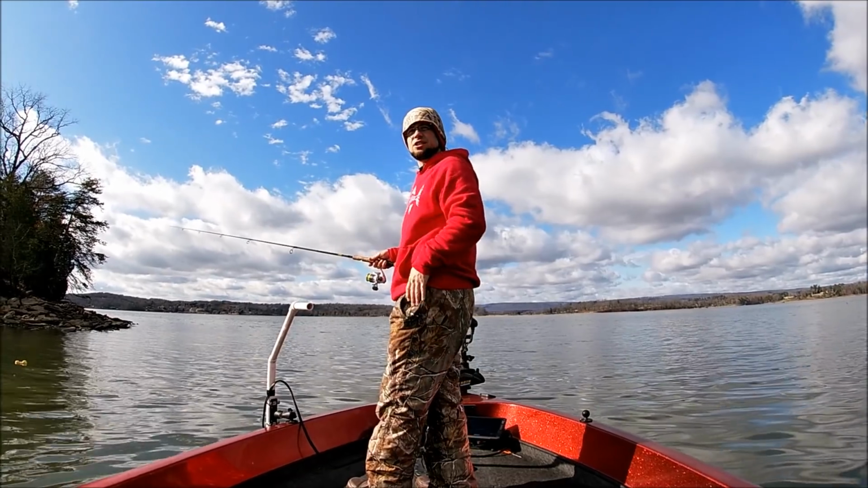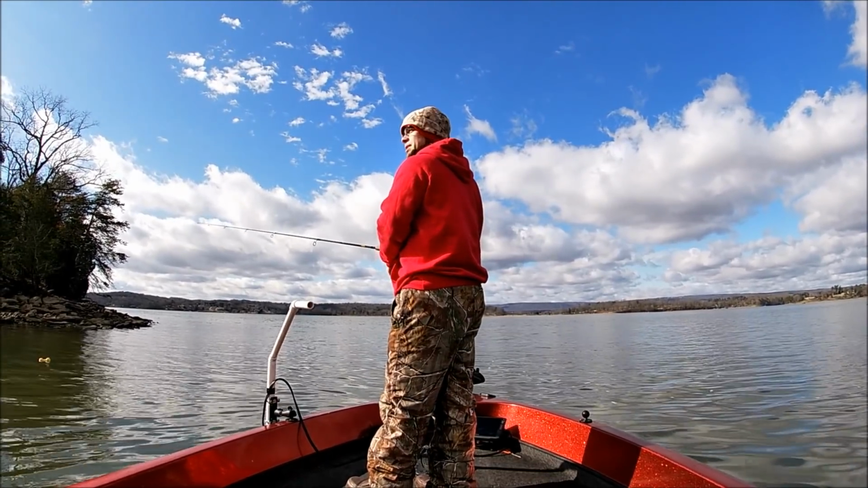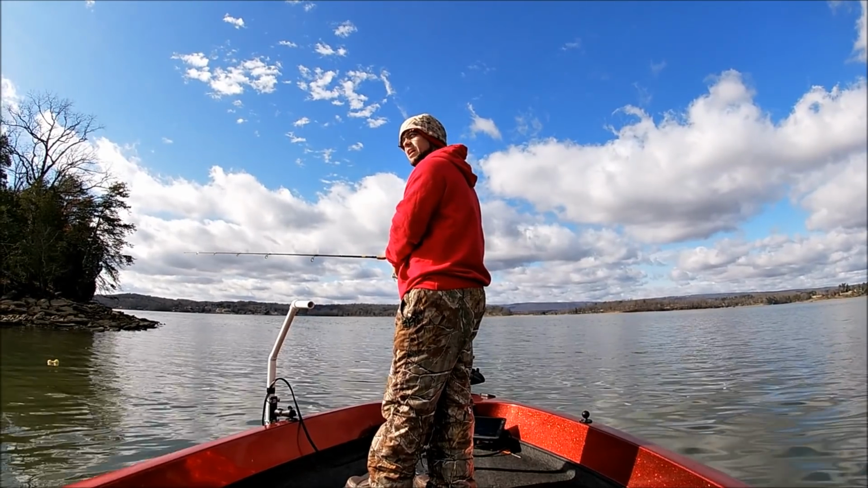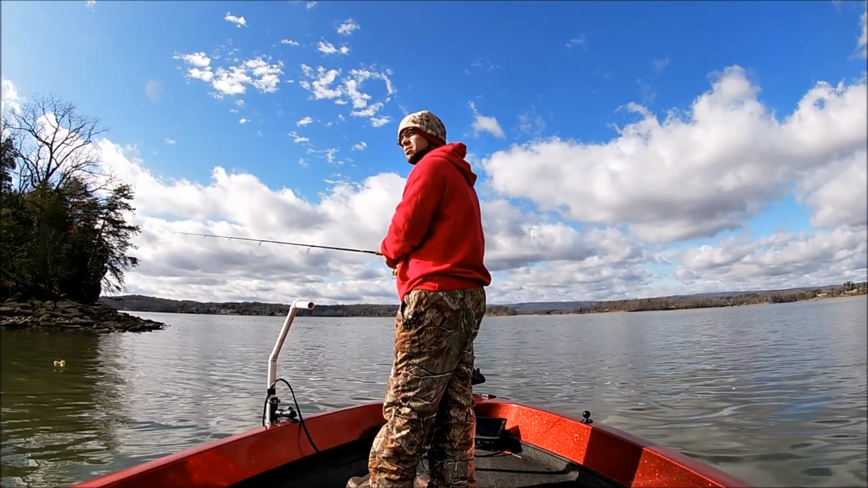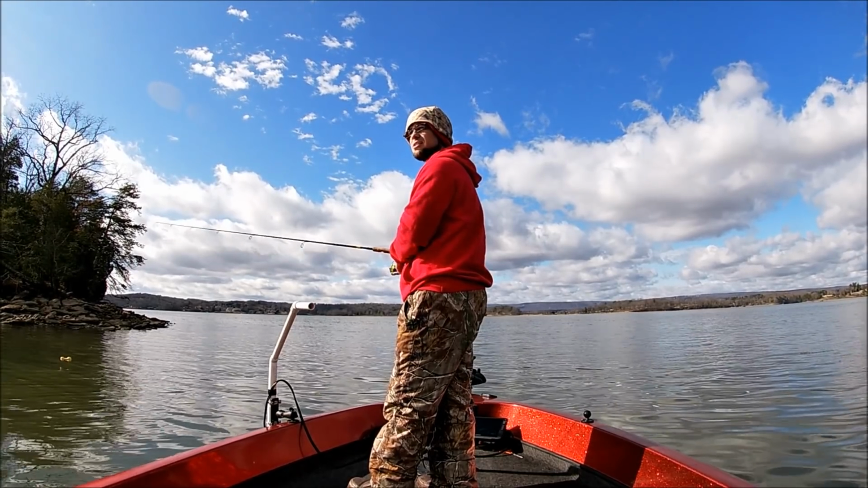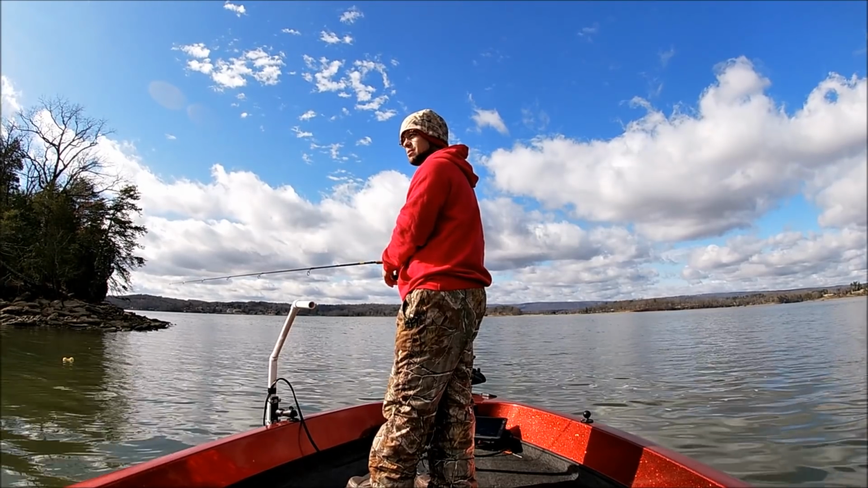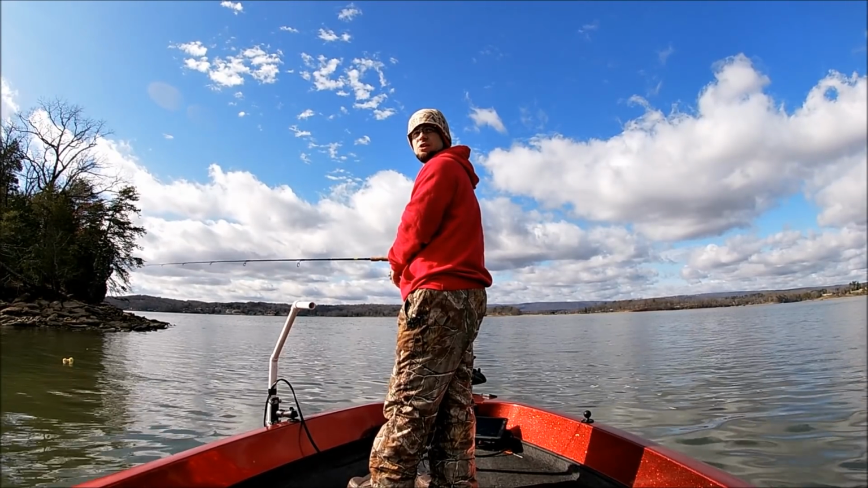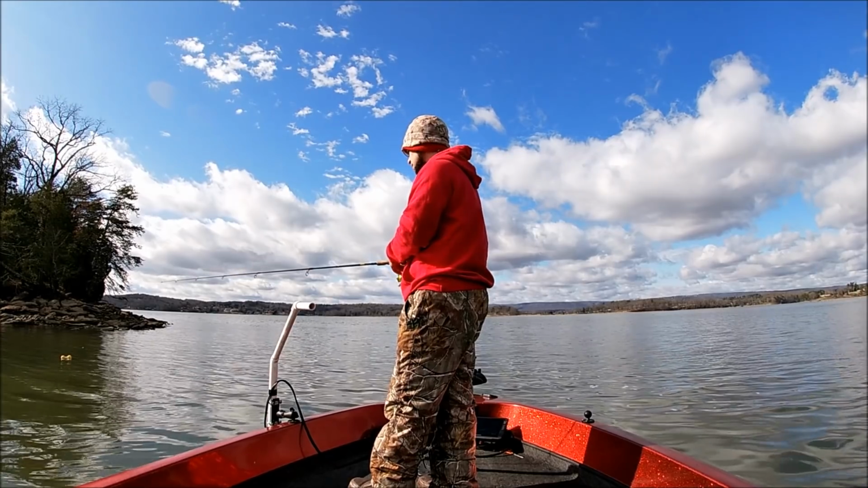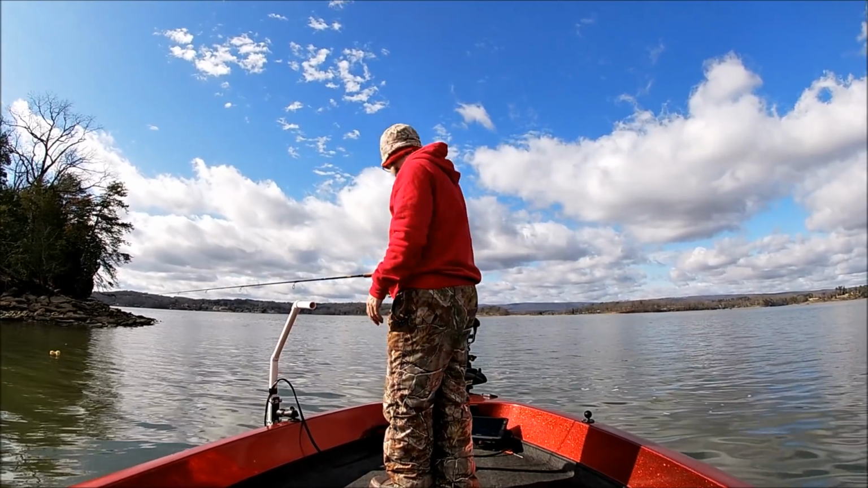So again, I can't stress it enough. I mean, got to think outside your box sometimes. I mean, I came in today and I thought, okay, docks is going to be where the fish are at. Well, I hadn't found any fish on docks. Didn't find much on brush. Bait was just littered in the creeks. Creeks were so full of bait that you couldn't fish if you wanted to. I mean, you couldn't get fish to see your bait.